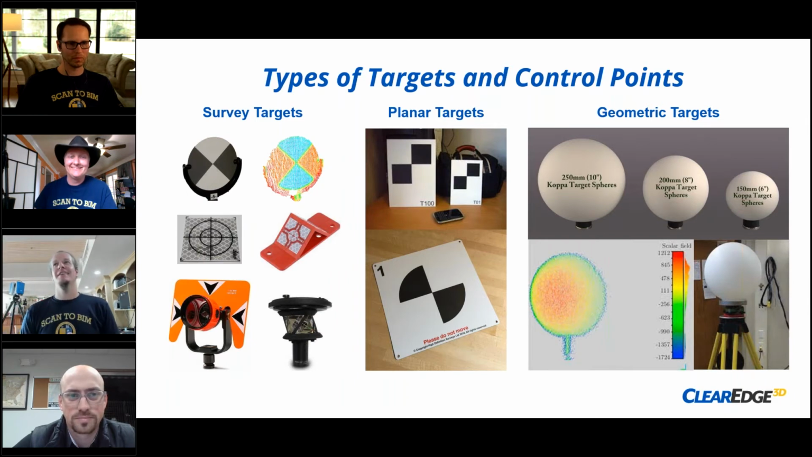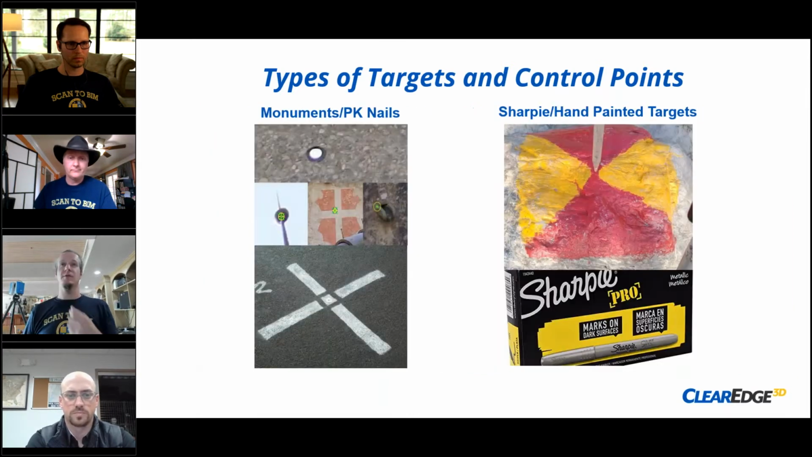And this is one of the fundamental limitations of cloud to cloud. So you mentioned targets. I tossed some target types up here on the screen. When you're doing survey control, you can also set up a rod with a prism or a target on top of things that you mark on the ground, nails that you pound in, things you spray paint.